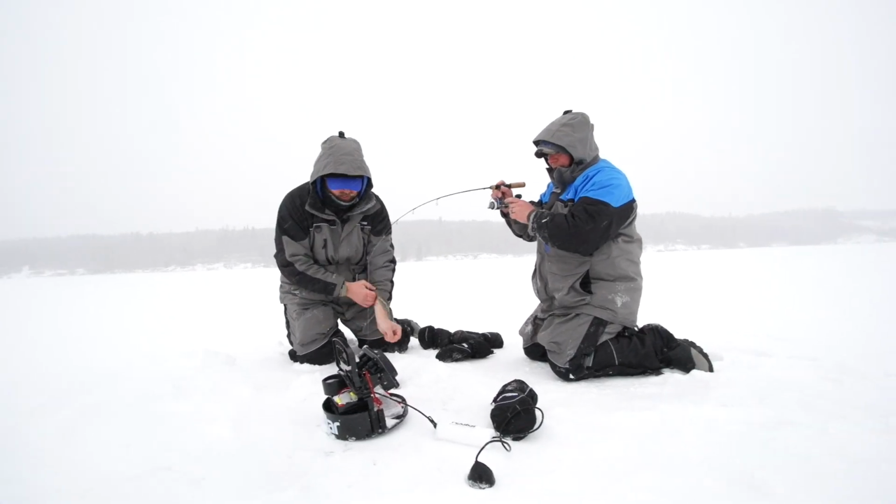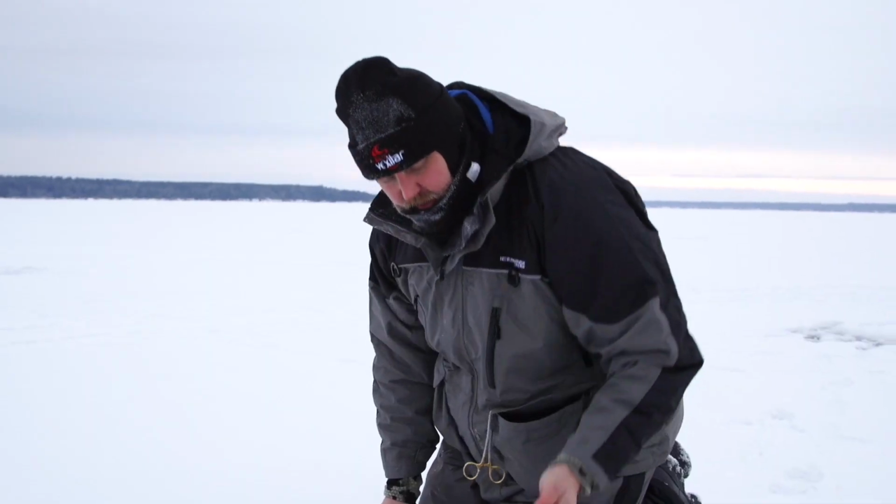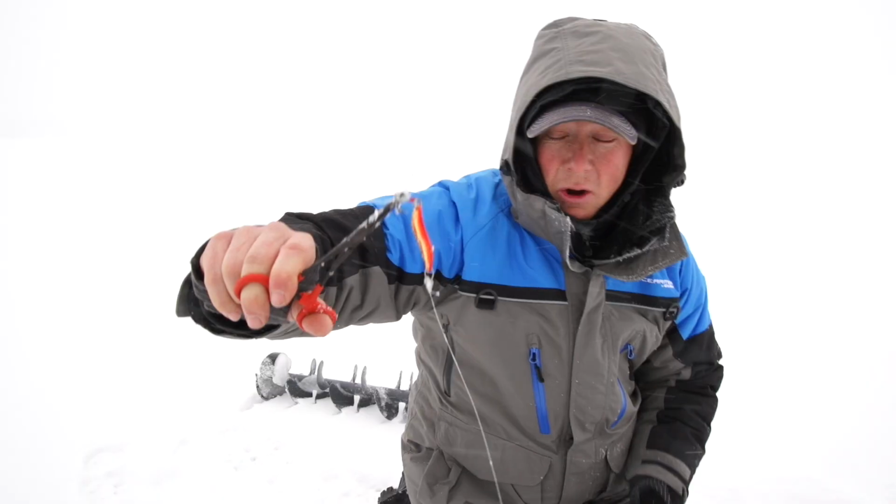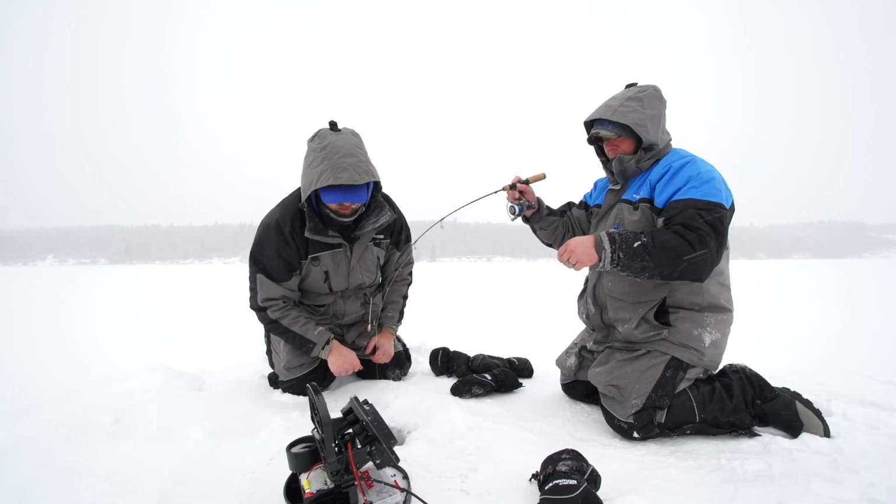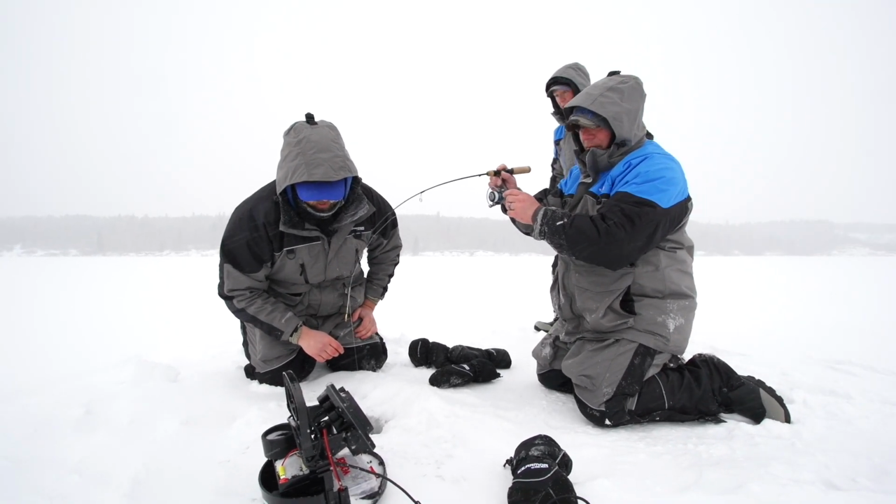Tony even said it, everything in Saskatchewan is big. But when we say big, Jason and I were catching mid-20 inchers, 25, 26 inchers. These are giant walleyes. Joe's sitting behind the camera smiling. I think he might show you a couple of the lifts.